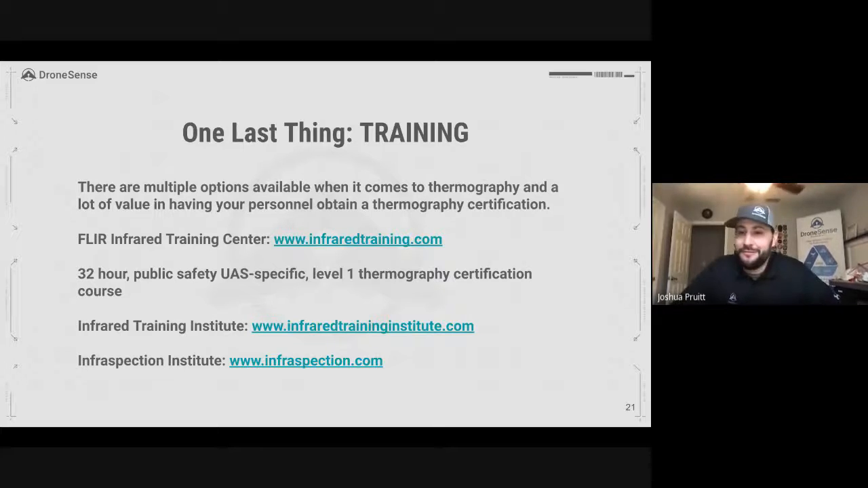You just got to get out and fly, because we can sit here and pontificate and tell you all the great things that drones can do, but until you go out and actually figure out how to make your drone do that, it's useless. But yeah, the MSX functionality, the blending functionality that Parrot brought in for that sensor, I think it's great because